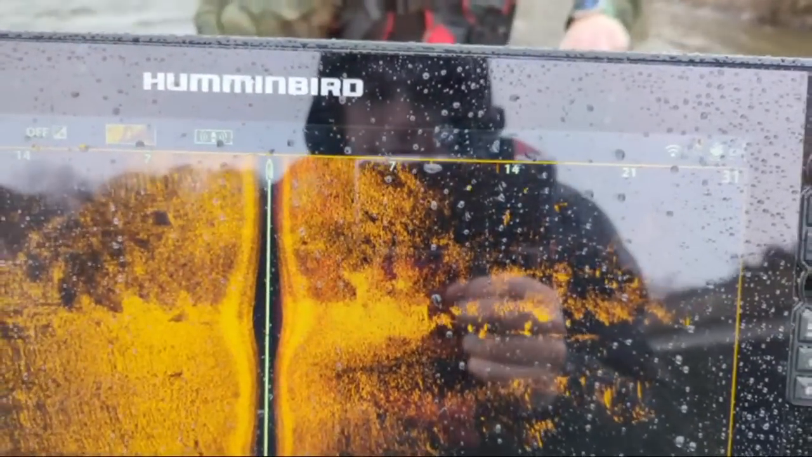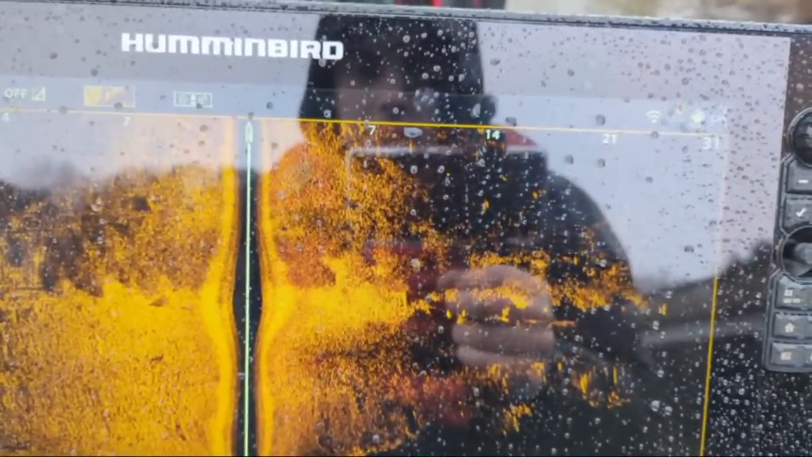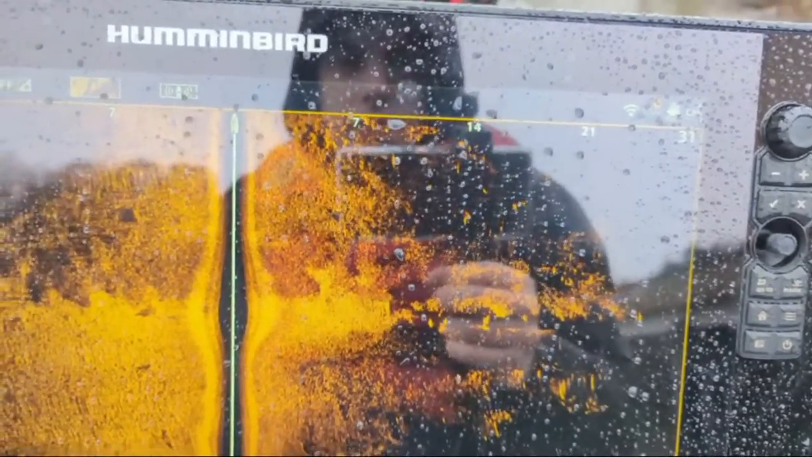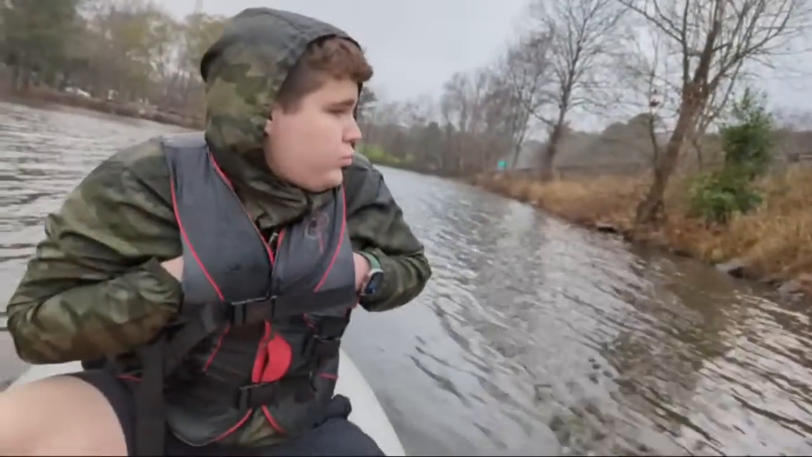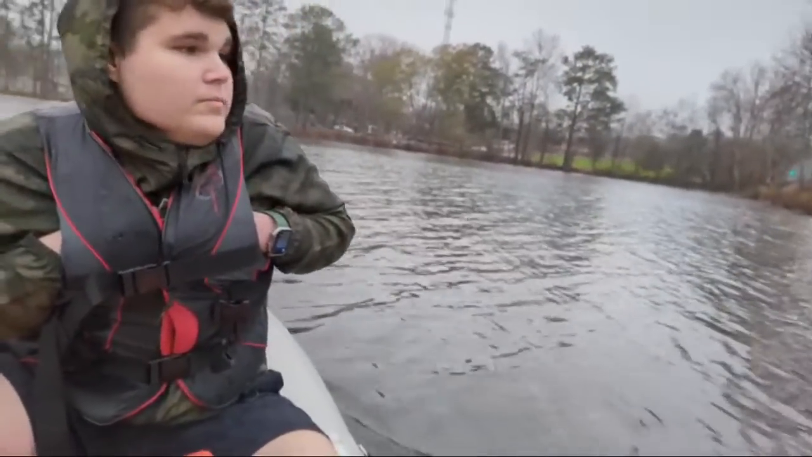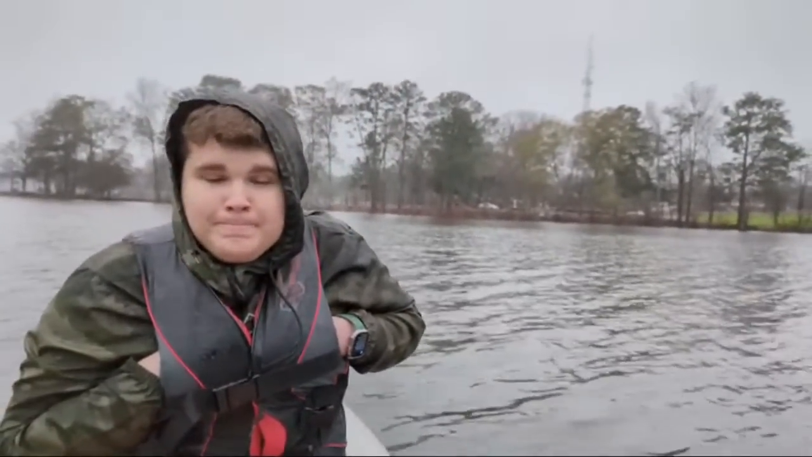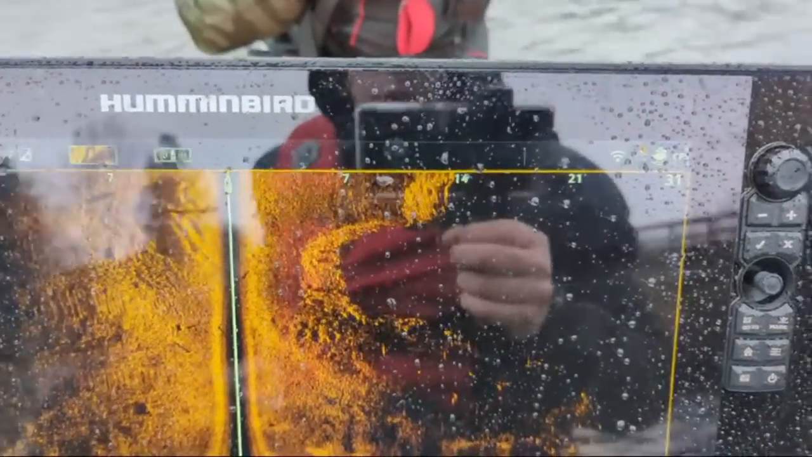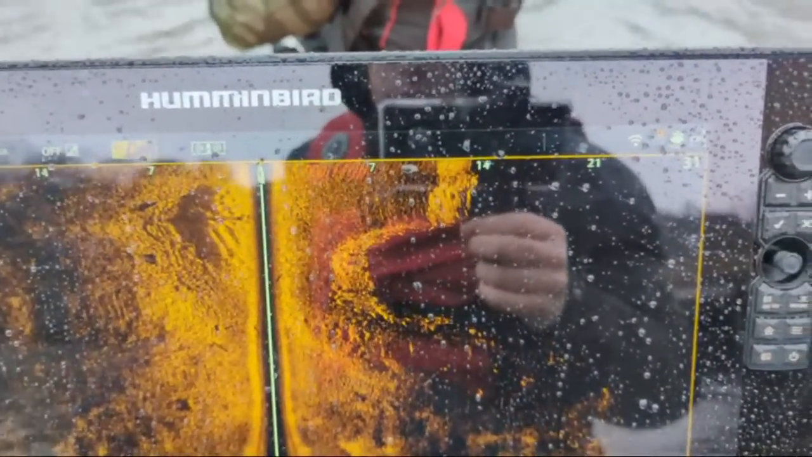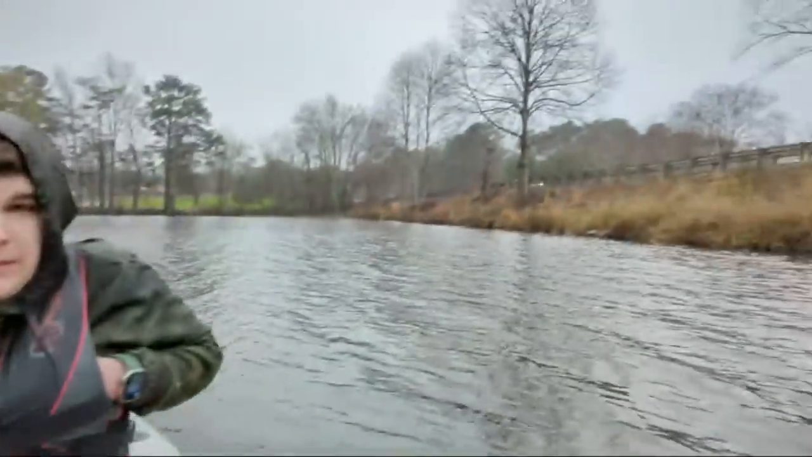I'm going to try to hit it again on sonar. Maybe if I go further out, I'll get it better. But we're right by the road right here. I mean, it's definitely a viable spot. I'm going to finish scanning the side of this road right here.